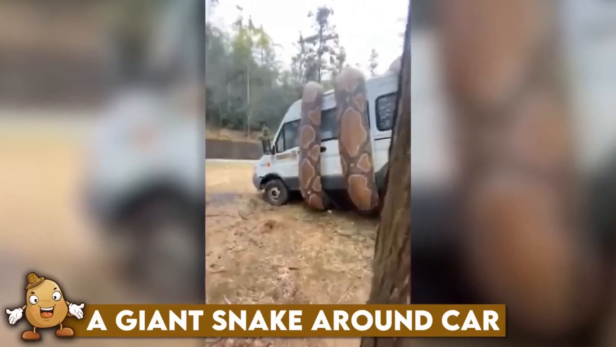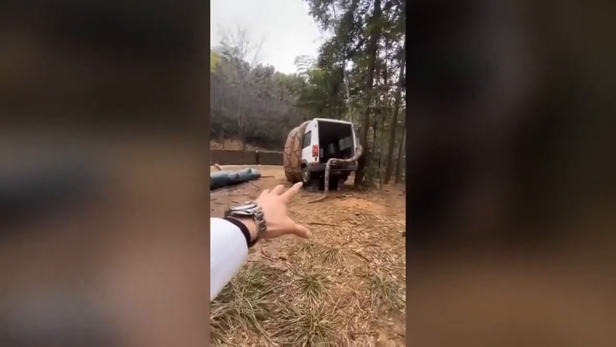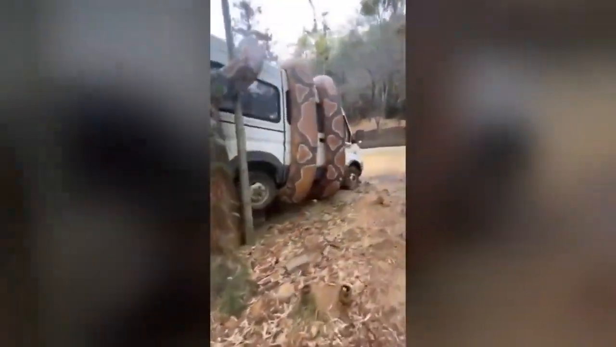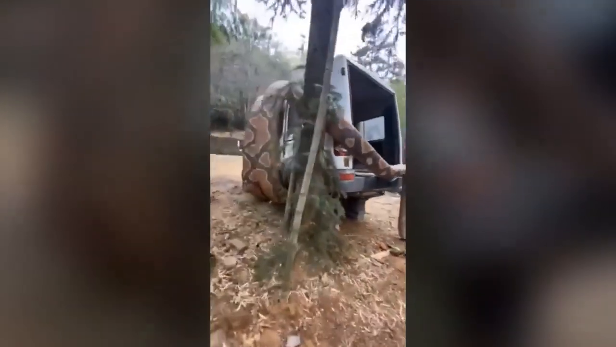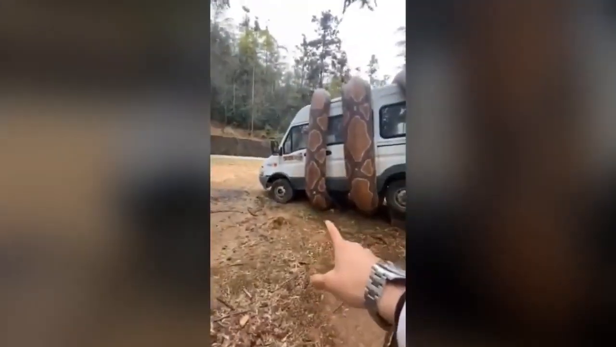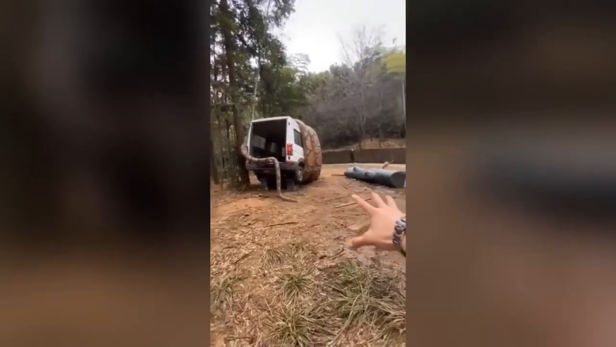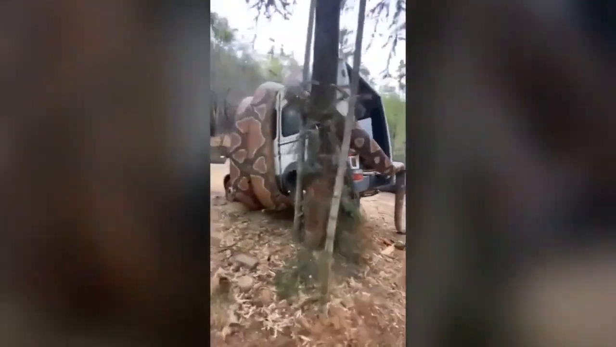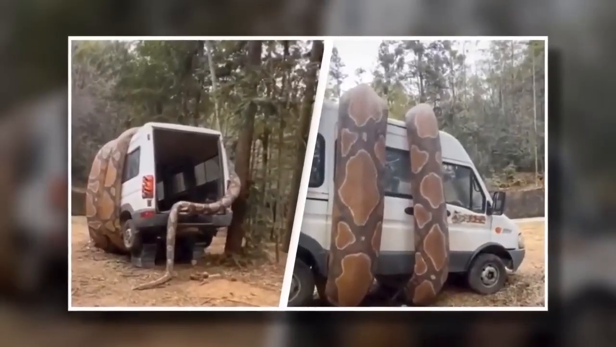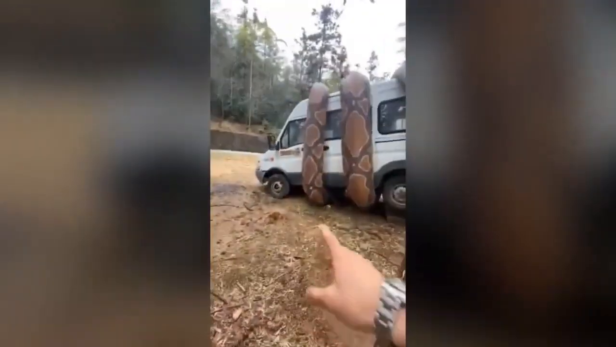A giant snake around a car. A recent video has captured a surprising and somewhat frightening scene. A giant snake wrapped around a car. The snake appears to be a constrictor, its powerful coils ensnaring the vehicle in a tight embrace. It is not only extremely long, but also quite strong, making it an imposing sight for those who come across it. While the sight of a snake wrapped around a car might be unsettling for some, it is a testament to the incredible abilities of these reptiles.